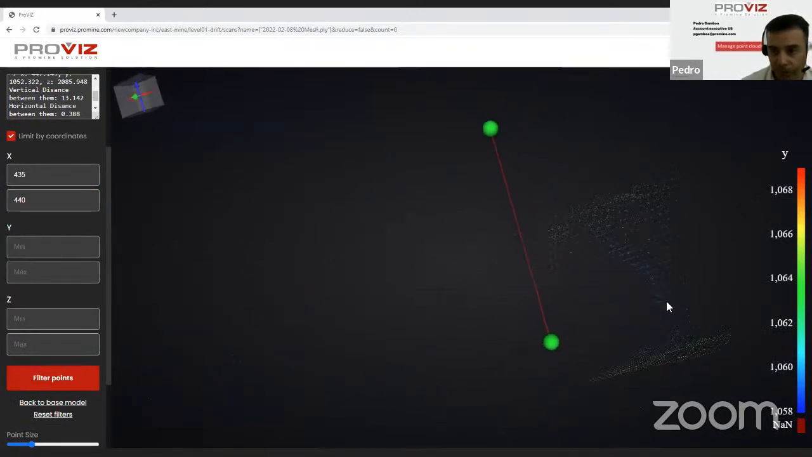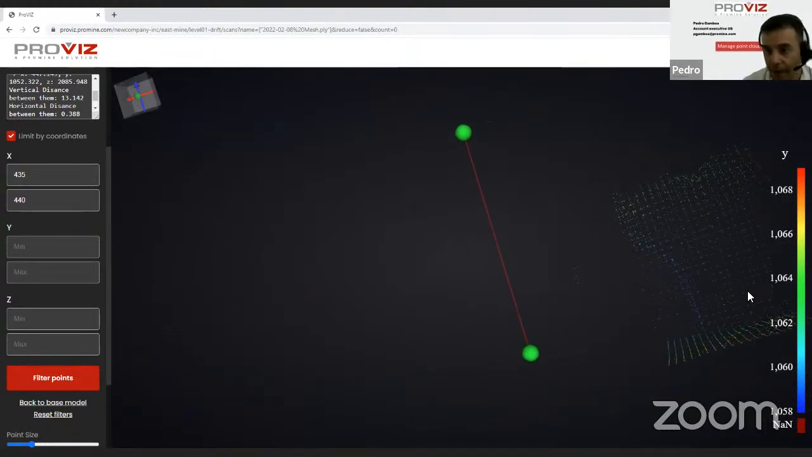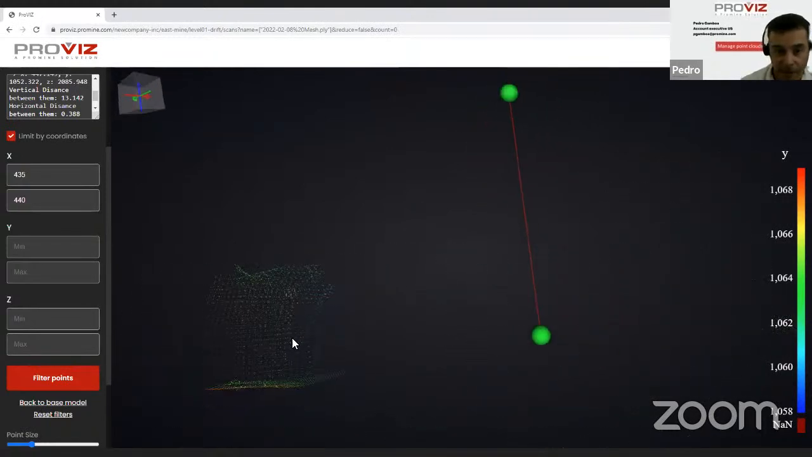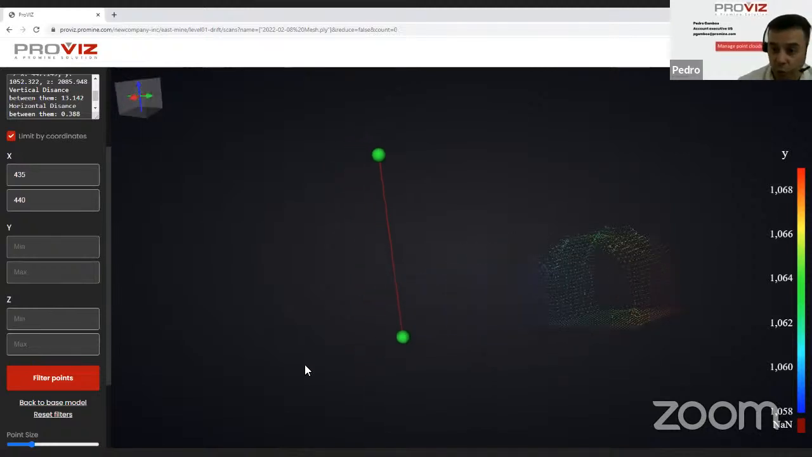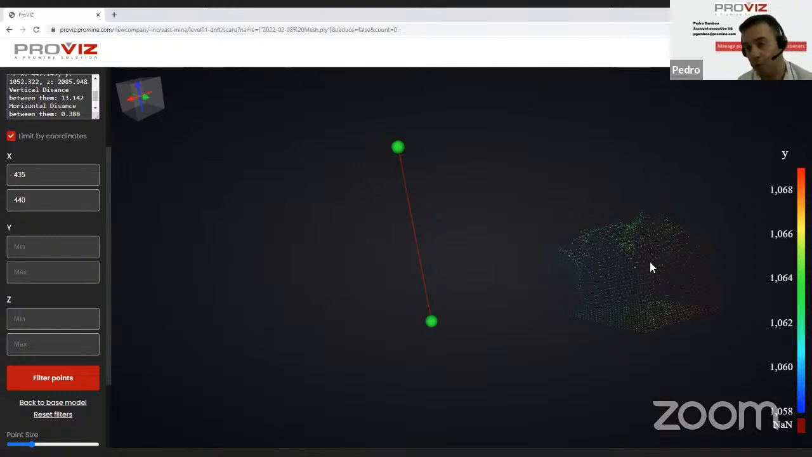And now we have our information reduced to a much smaller area that can be easier to compute in a PC that doesn't have great capabilities. In the case of the cloud, it's going to process basically any type of file, but in the case of a computer, it may be convenient to reduce the size of that point cloud in order to manipulate the information easily.